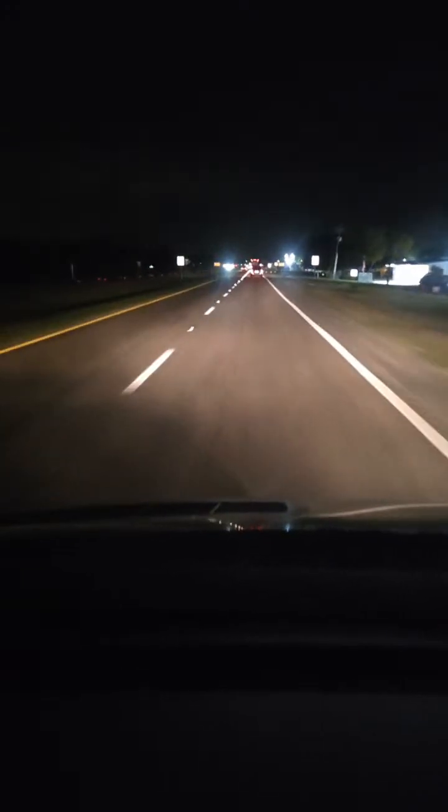In case you guys are looking for deer out here, I haven't seen many deer out this way. So I wouldn't be too surprised if you don't see anything. But if I see them, I'll point them out to you.